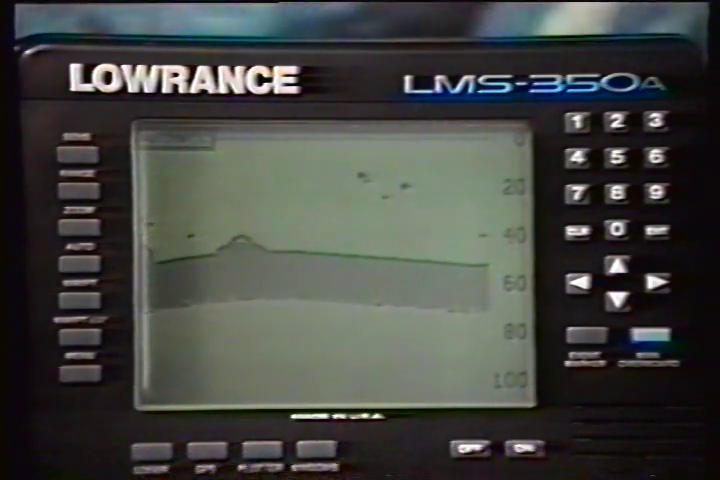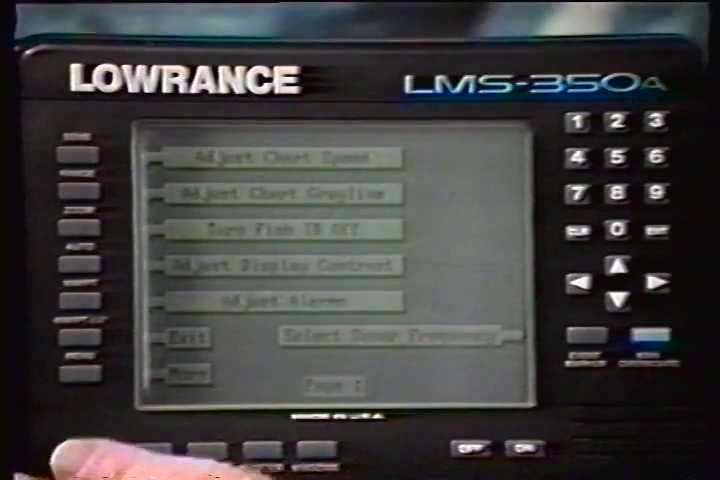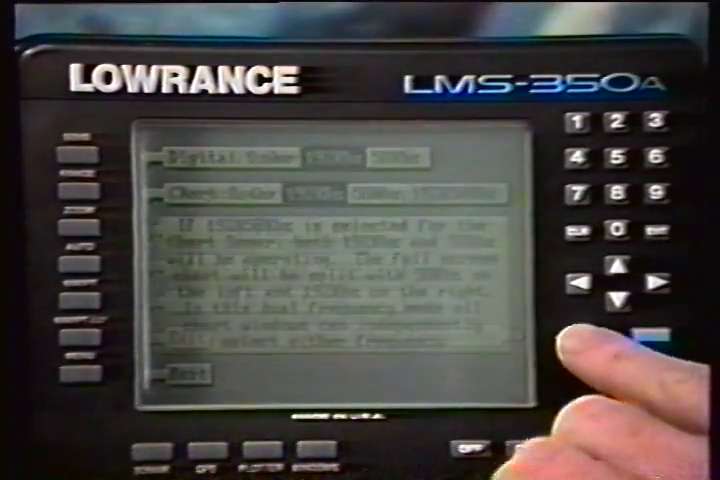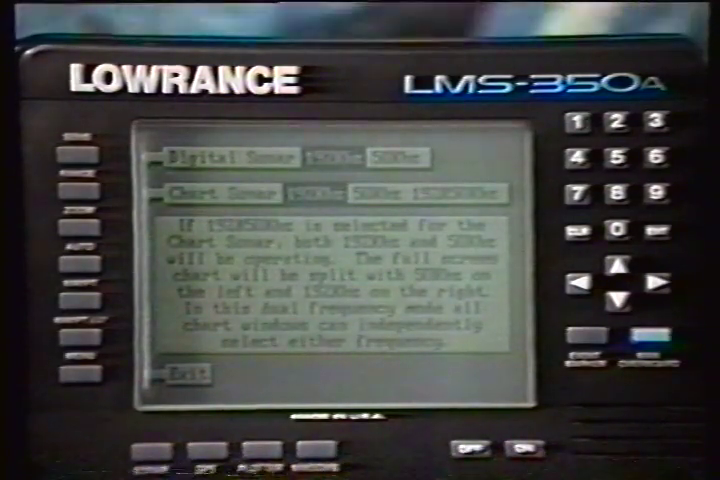To change frequencies, first press the menu key. Next, press the key adjacent to the Select Sonar Frequency label. This menu lets you change the frequency of both the chart and the digital sonar. Typically, you should use the 192 kilohertz frequency in shallow water and the 50 kilohertz frequency in deep water.